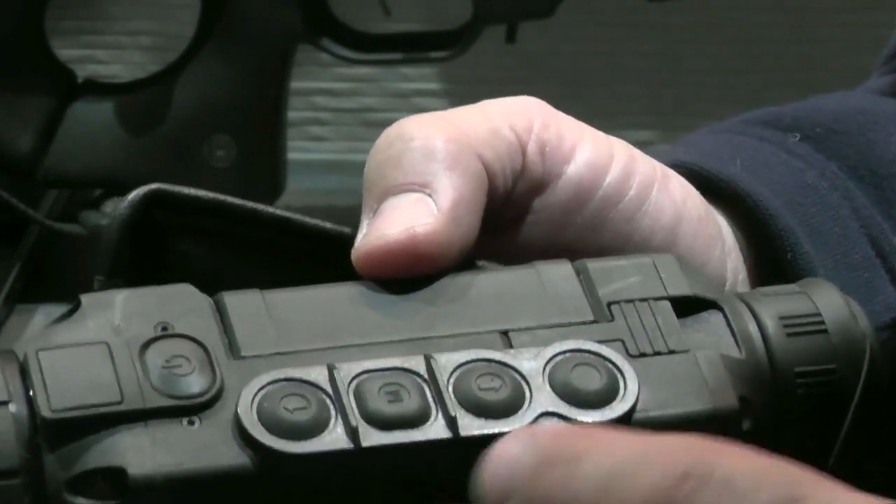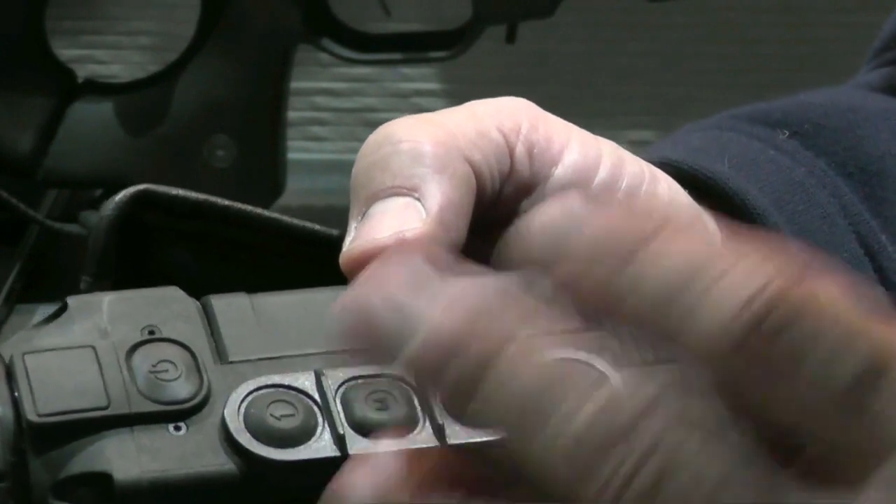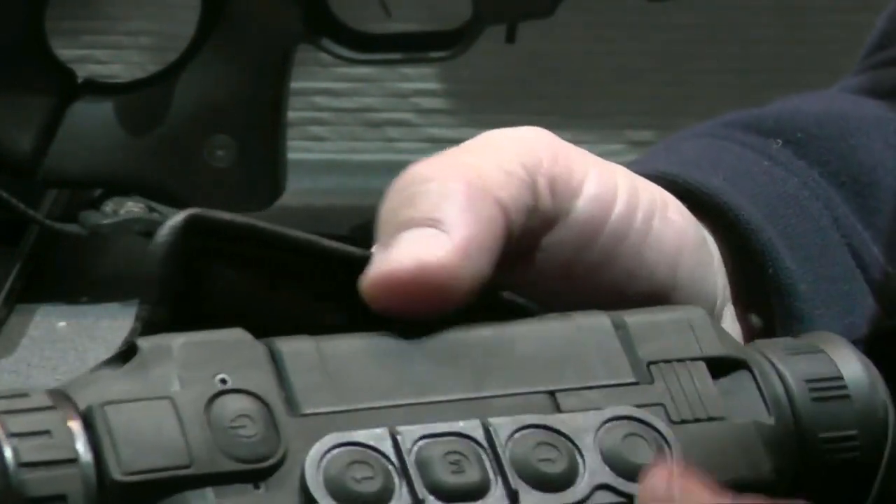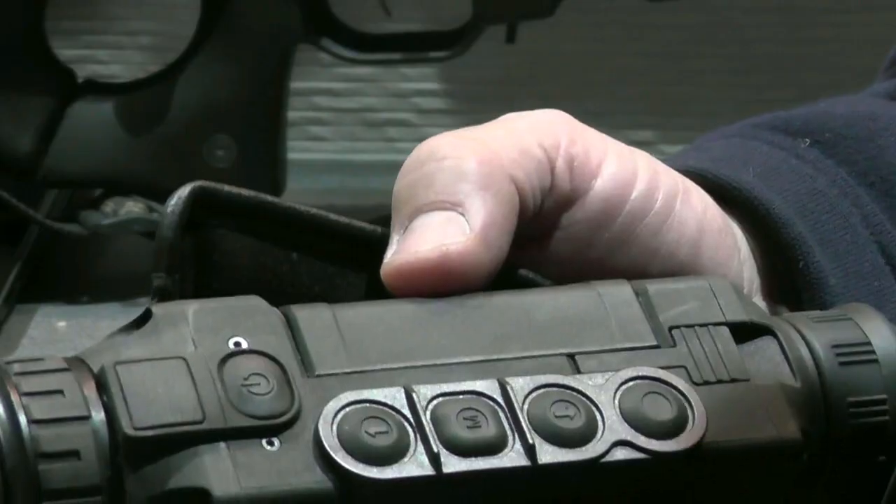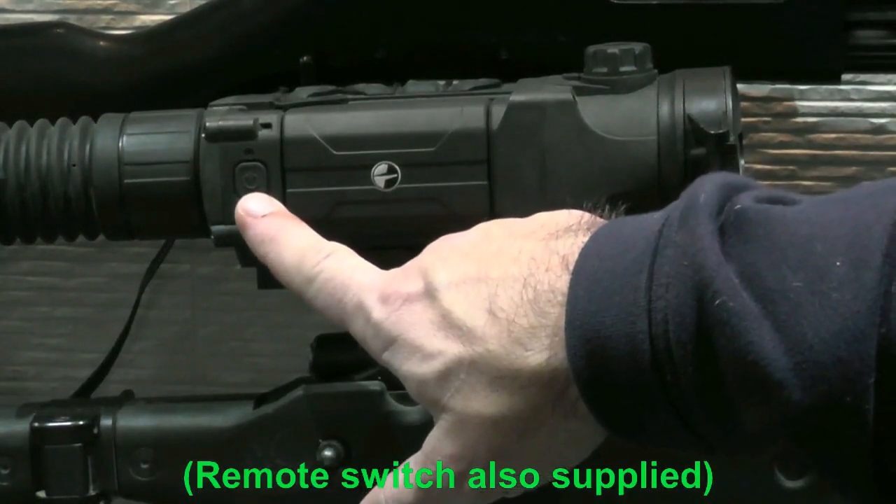Up and down through the menu, and then you select the middle menu button to select that option. The other button on here is just the power button on and off. Same as with the XQ50, it also incorporates just a single button to turn the unit on and off.